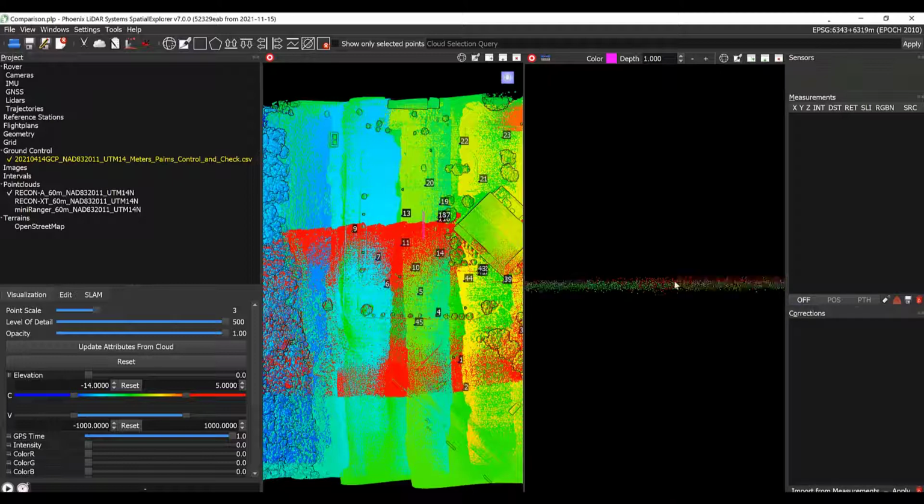So if we zoom in to this area where the red flight lines seem to be above the others, you can see that it's still matching the green pretty well, but maybe we're actually seeing the effects of imprecision rather than relative accuracy. Overall, though, the flight lines seem to be matching each other really nicely. Let's move on to checking out the RECON-XT.